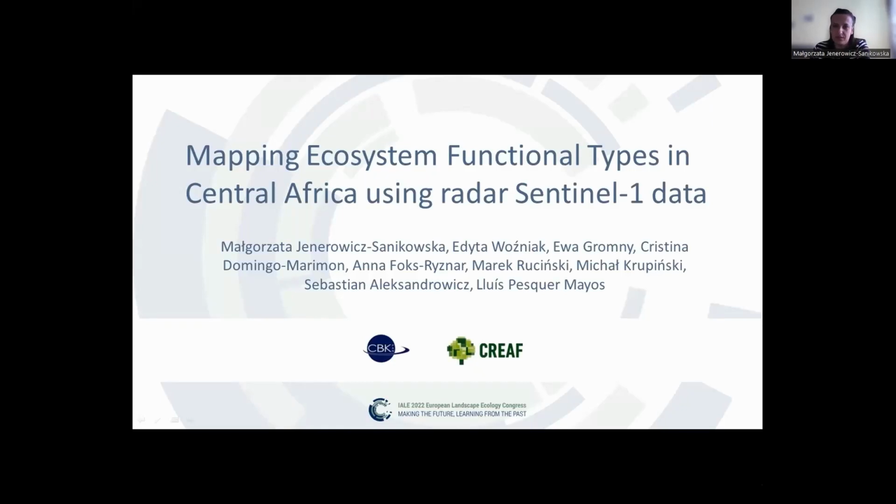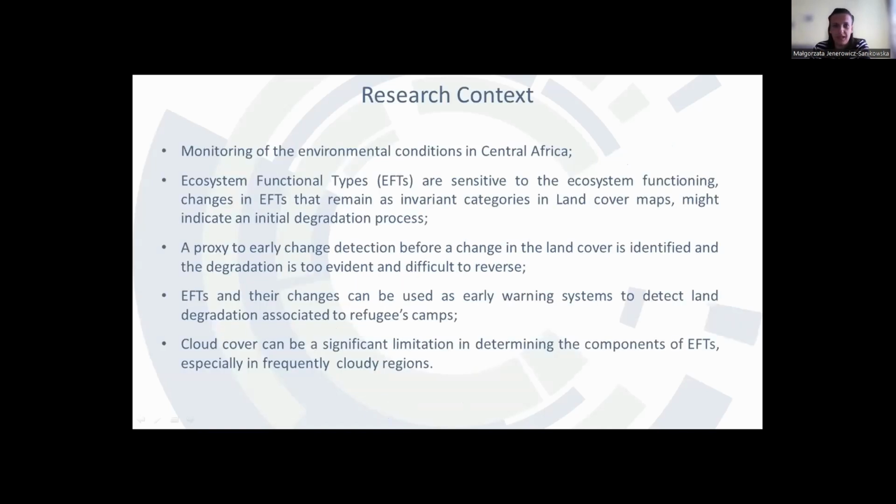Today I would like to present the joint work of our institutions: the Space Research Center, Polish Academy of Science from Poland, and the Center for Ecological Research and Forestry Application from Spain. At this point, I need to emphasize that the study is not completed yet, so this presentation will focus mainly on the preliminary results. At the beginning, I would like to present the context of our research.